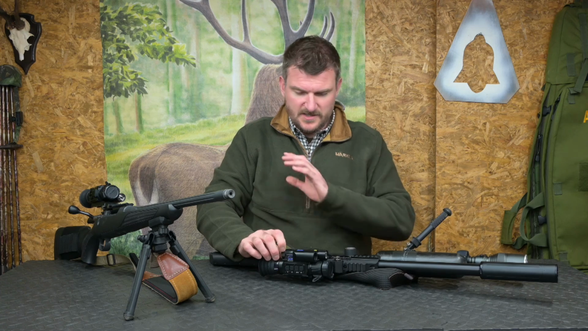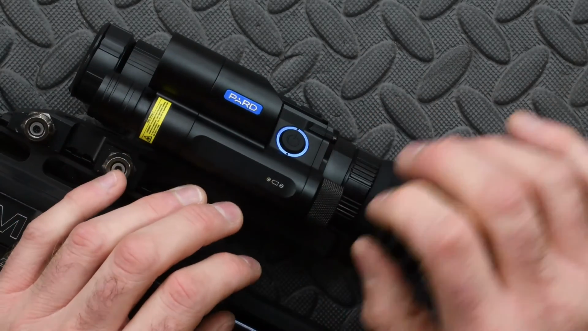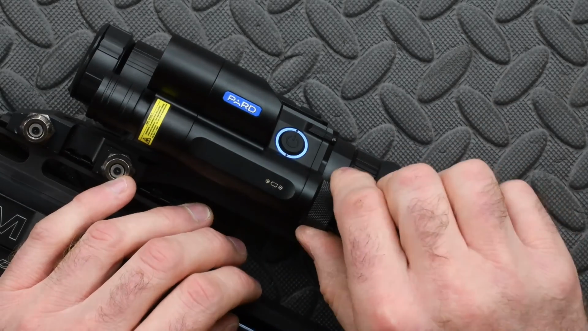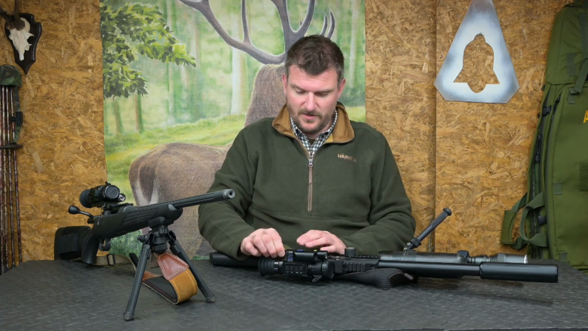Machining quality has increased massively on these, and you no longer get these grating when they go in or out. You don't get filaments of aluminium left behind, and it has a rubber O-ring seal to make sure atmospheric conditions aren't problematic.